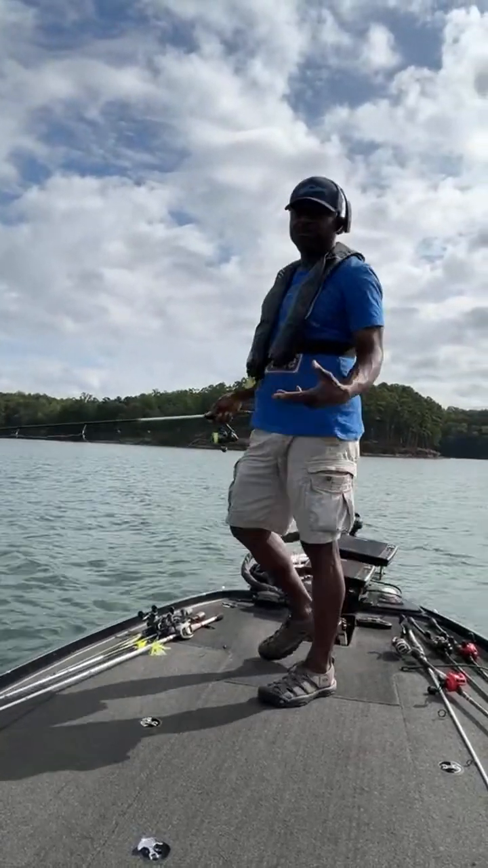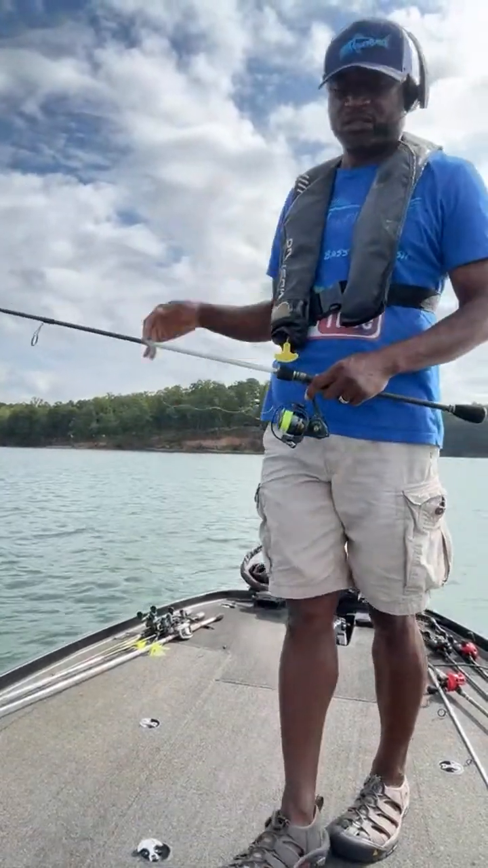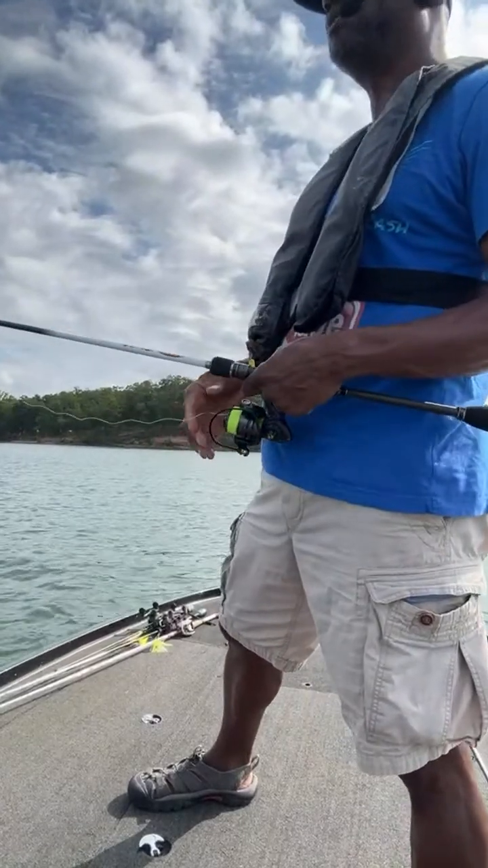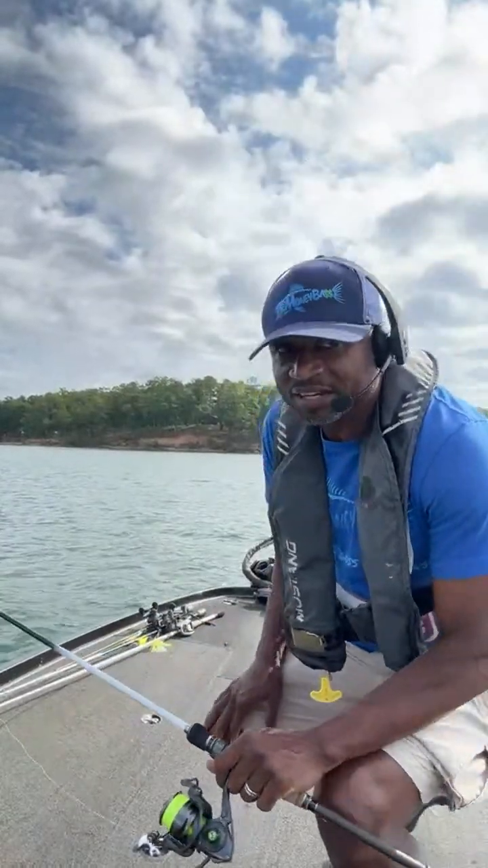All right, there we go. So I'm looking at a lot of suspended fish. I see fish kind of down on the bottom. Choosing to go with the shaky head. These fish are not really active and chasing any baits for me right now. But hey, the thing about it is there's somebody on this lake that has found active fish and is catching them.